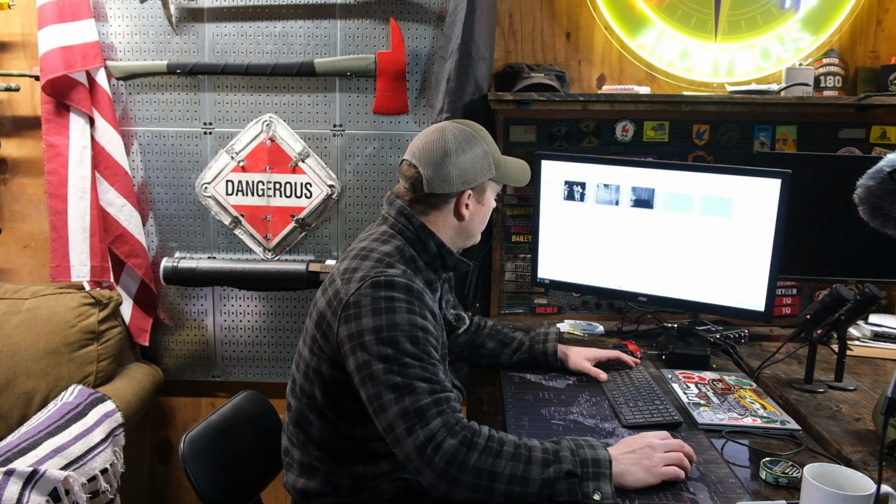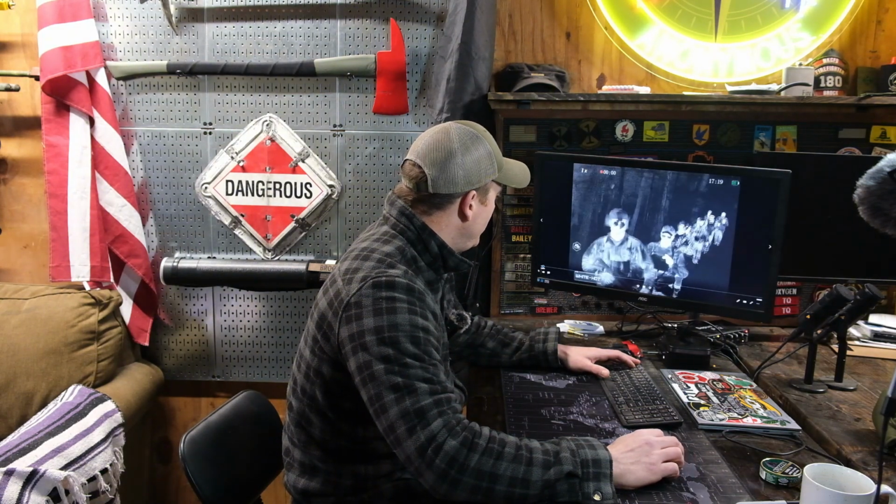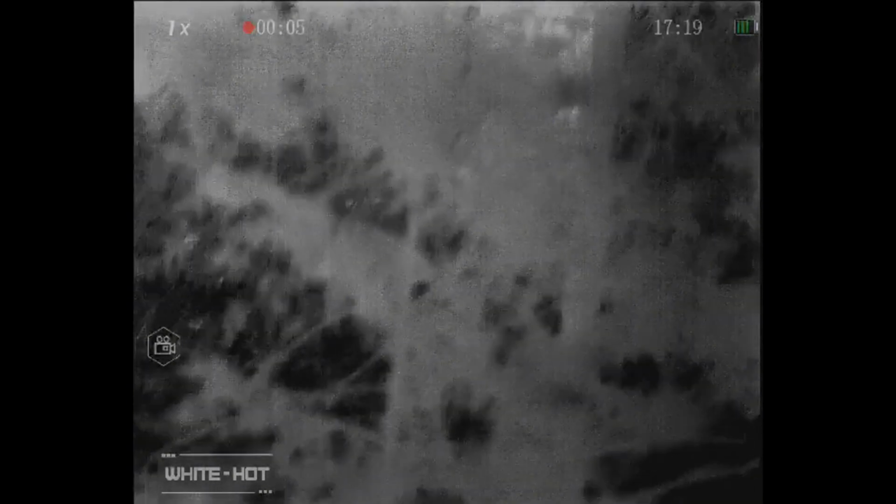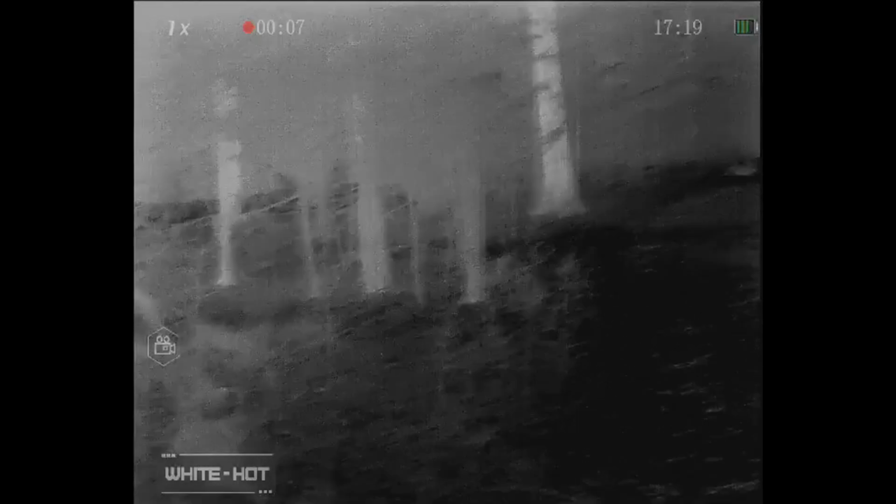This one's a little bit longer, but it is a little bit of movement right there. So this one here, let me get ready. This video starts me looking back at the patrol. We are actually moving right there, and it swings forward down the trail. And you can see that I'm kind of just looking at brush, scanning.